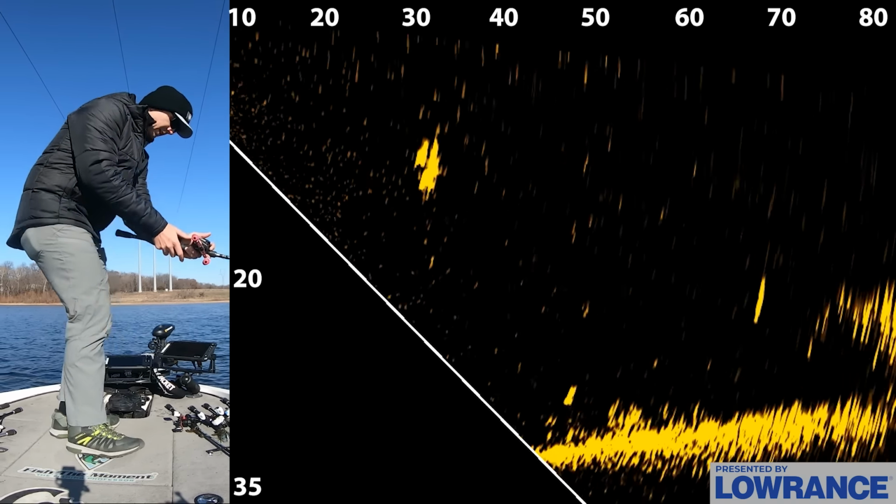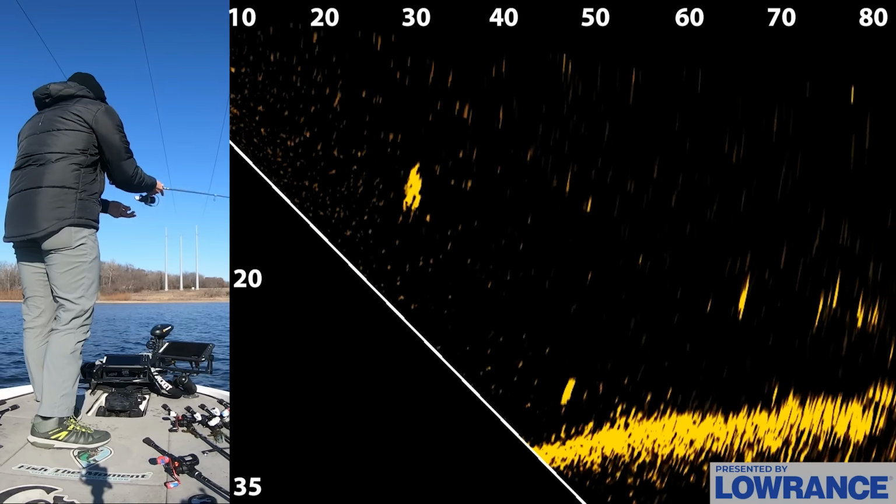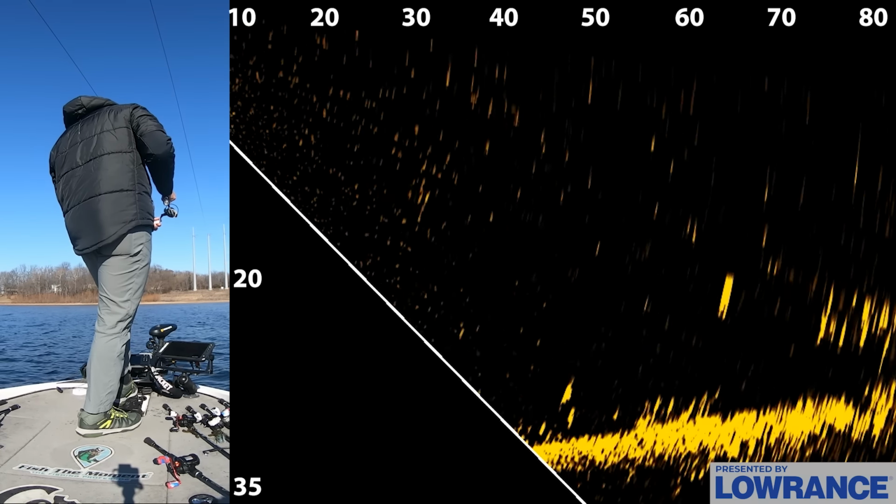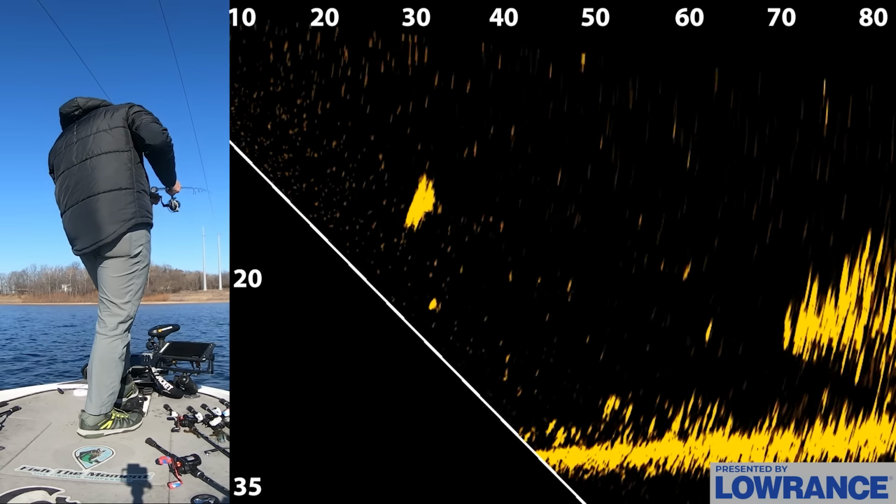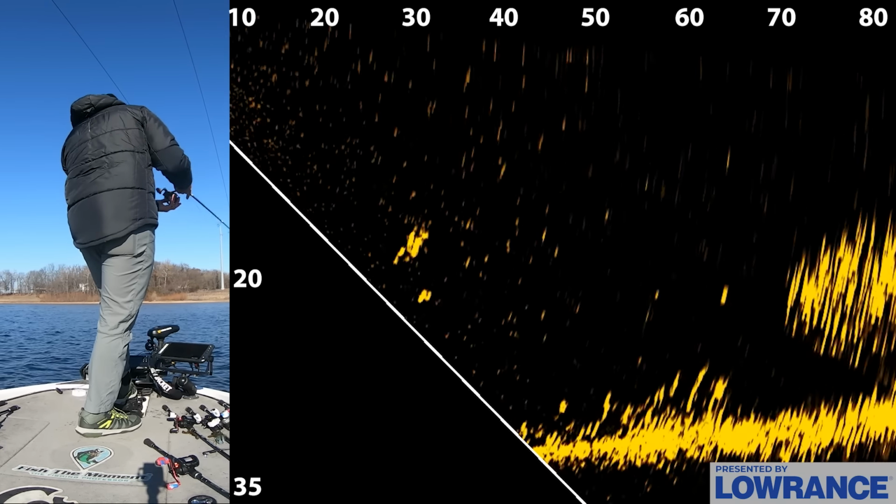So let me show you this. This is kind of interesting. Sorry, I'm like all over the place right now, guys. So I'm gonna fire this out. One thing that's hard with this is it's hard to see your bait splash, which is something that a lot of guys really like with Active Target 2, is you can see your bait splash. That's because of the cone angle on this thing.